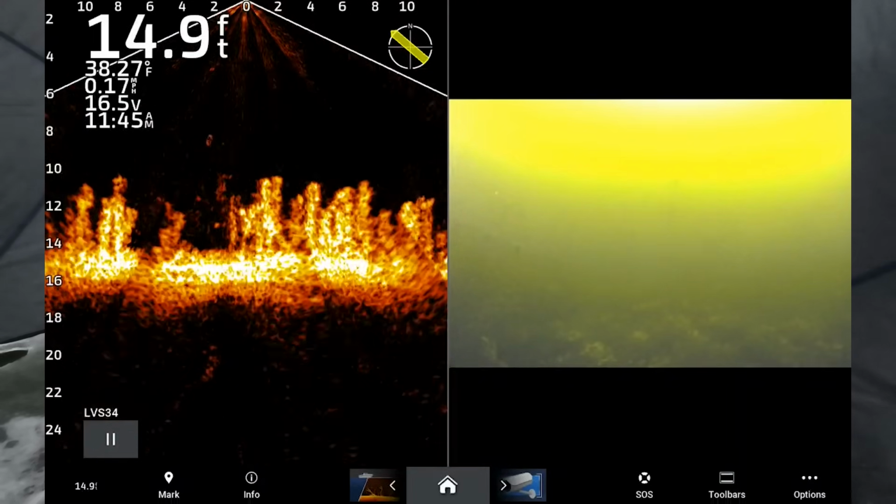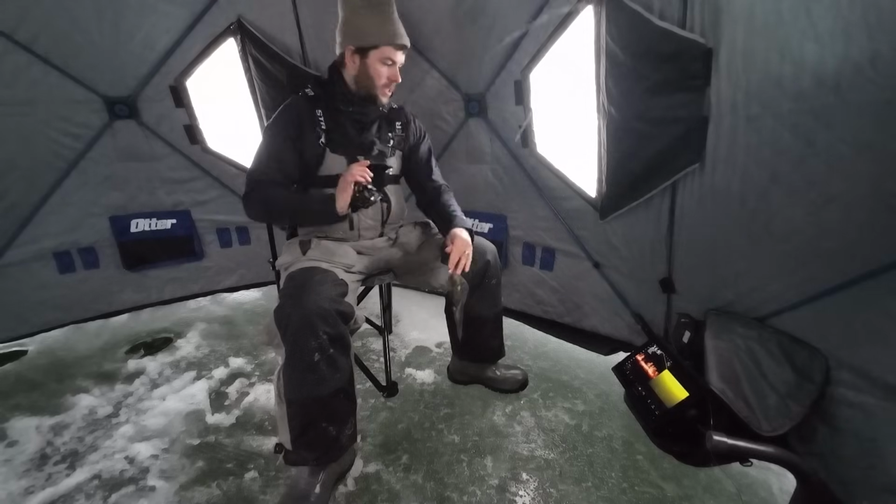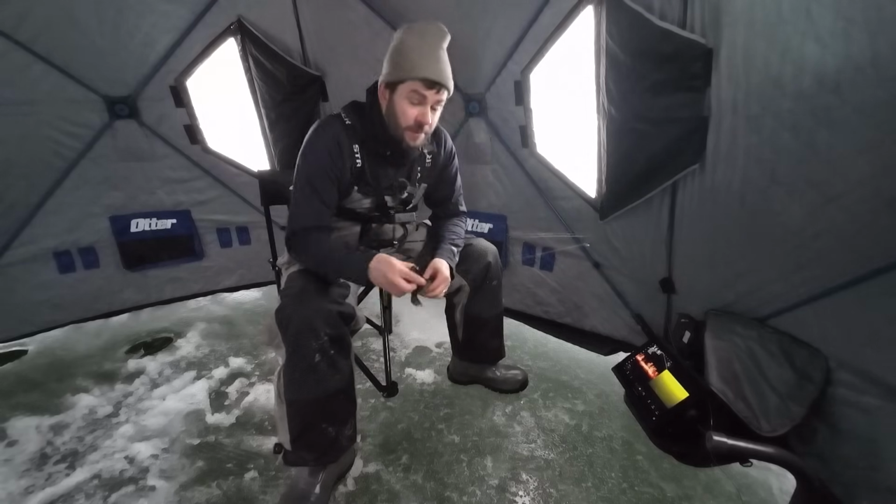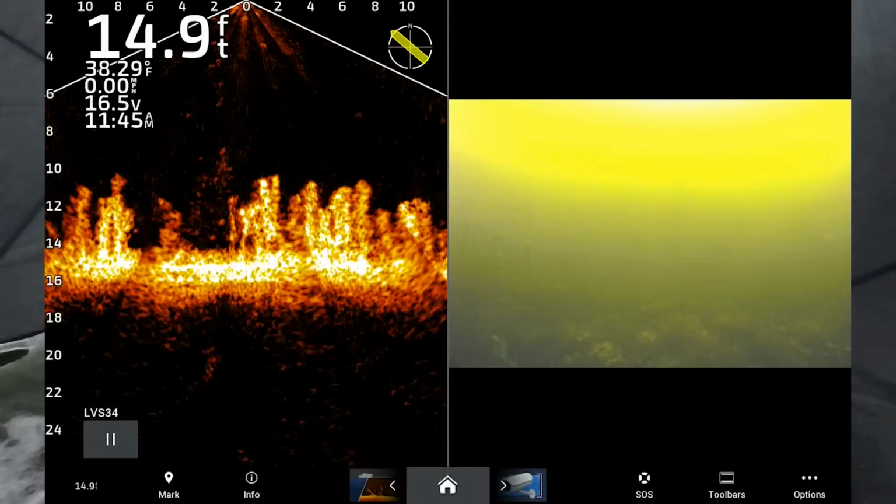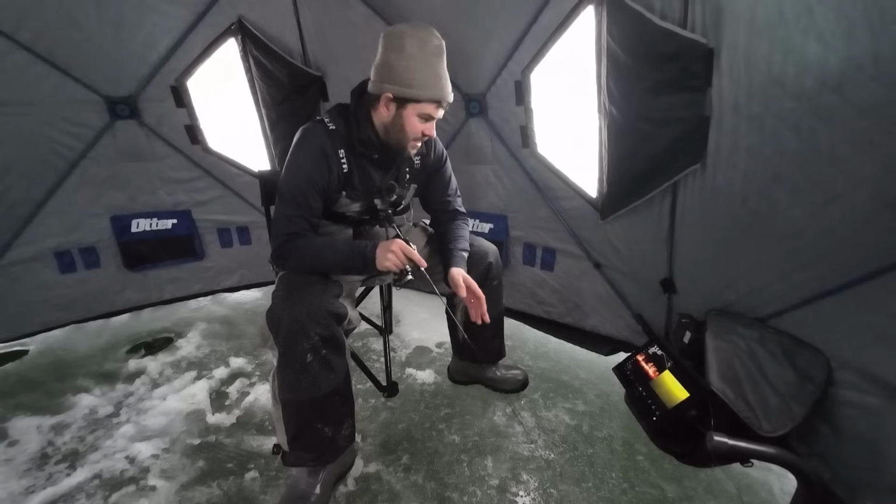That's the cool thing about running both of these together. Wow, I'm mind blown, guys. This is my first time doing this, so super cool. You see him swim back on the Livescope. Oh, that was neat. This is amazing.